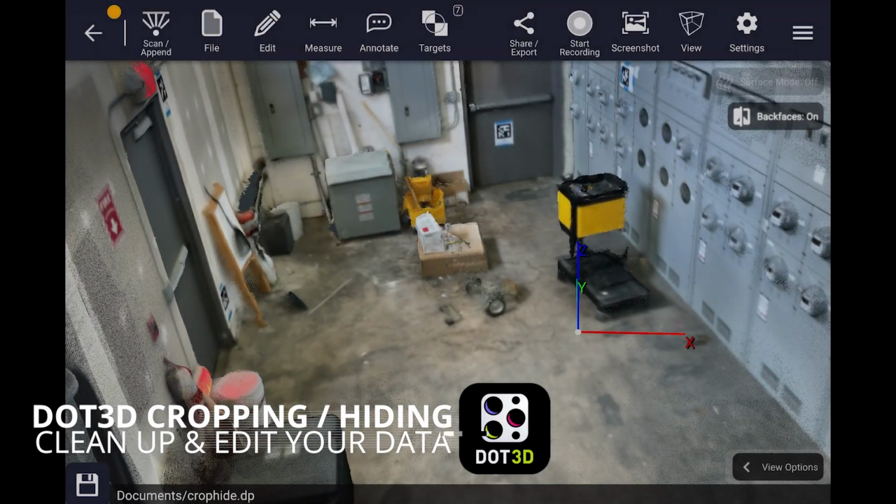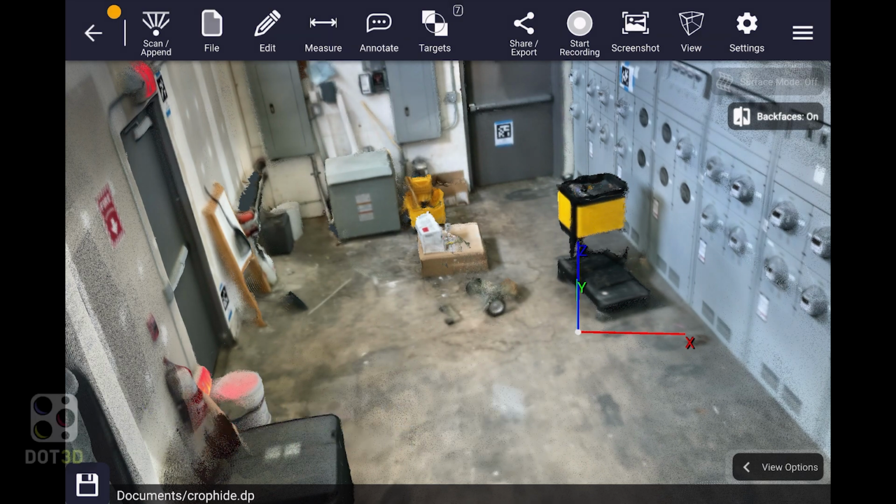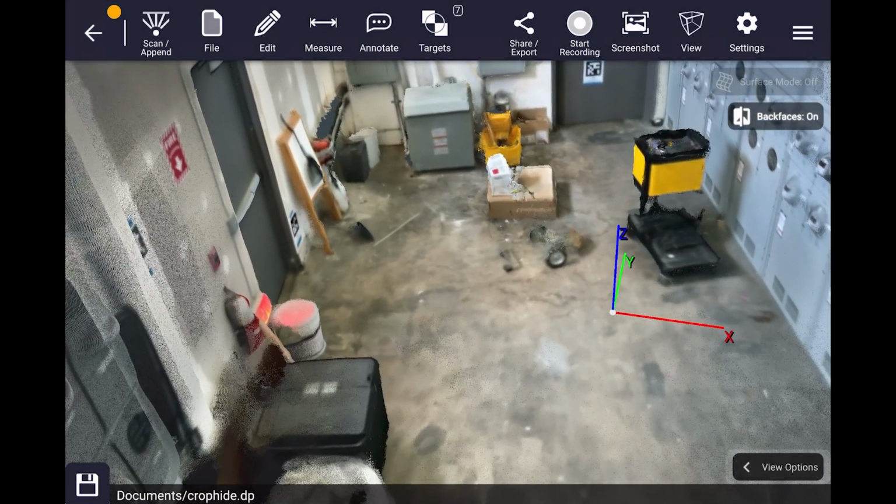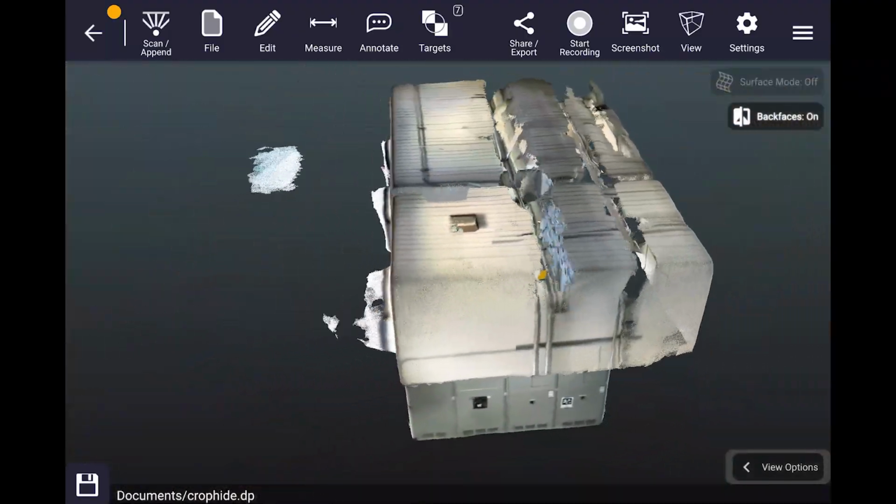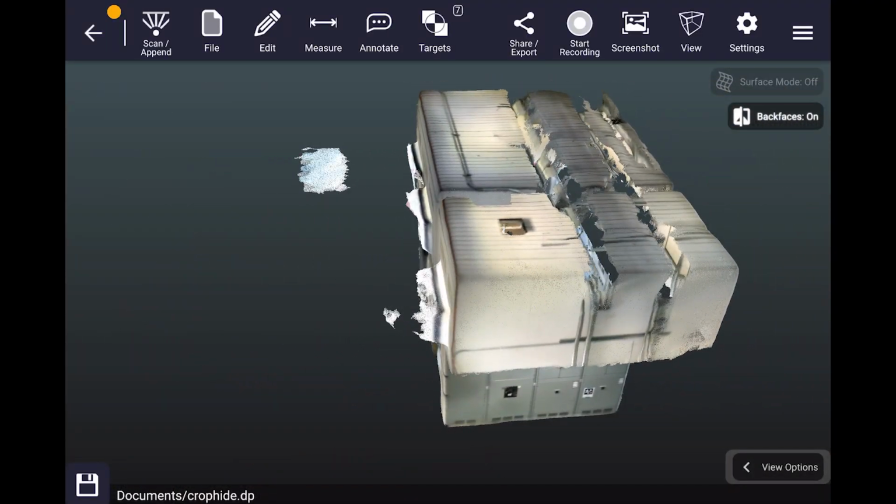Let's say you finished making your scan and you've optimized it, and you're happy with the results, but there are some points you want to leave out when you finally go to export it. As you can see here, we have some unneeded points on the outside that would be better to be removed.